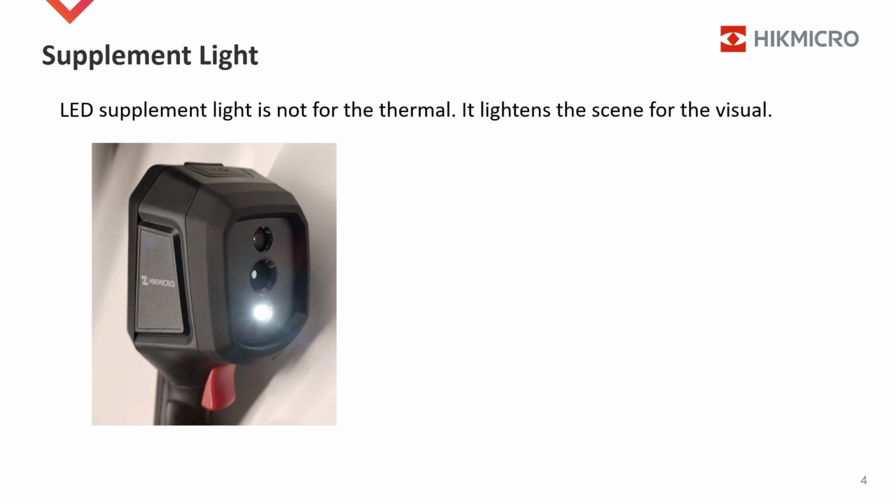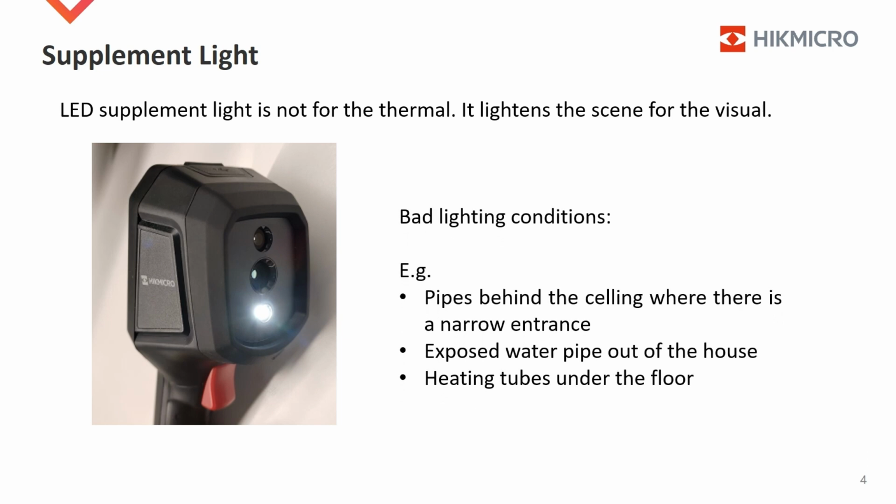A B-Series camera has a built-in LED supplement light. The LED light is not for thermal, it lightens the scene for the visual, for your eyes, and for recognition when you see captured images in later time. This is helpful in bad lighting conditions. Typical applications are pipes behind the ceiling where there is a narrow entrance, exposed water pipe out of the house, heating tubes under the floor.